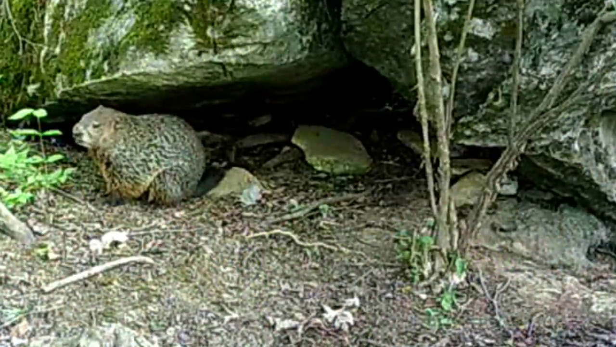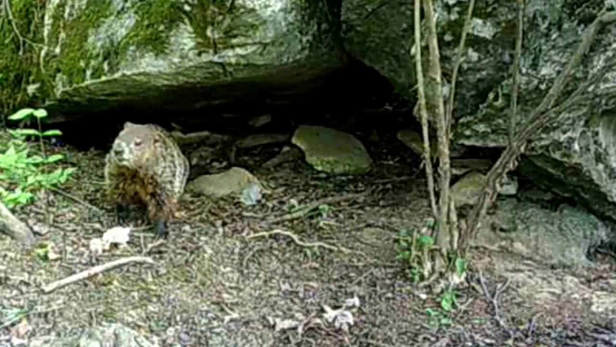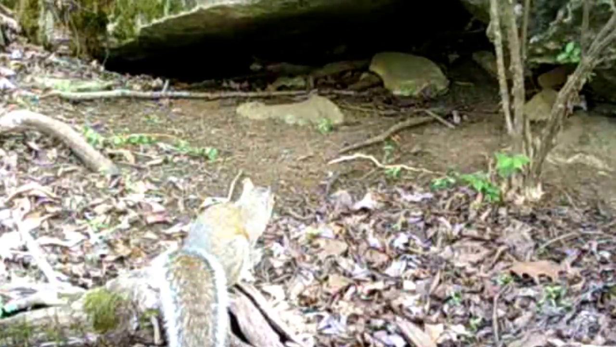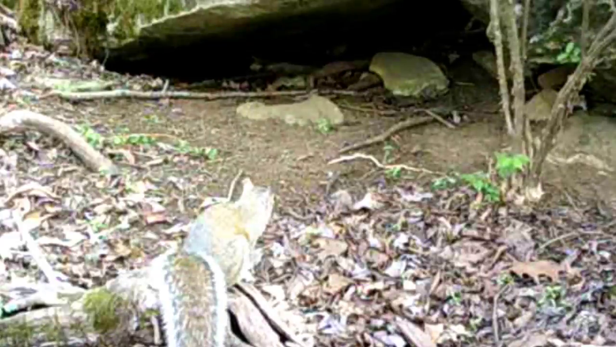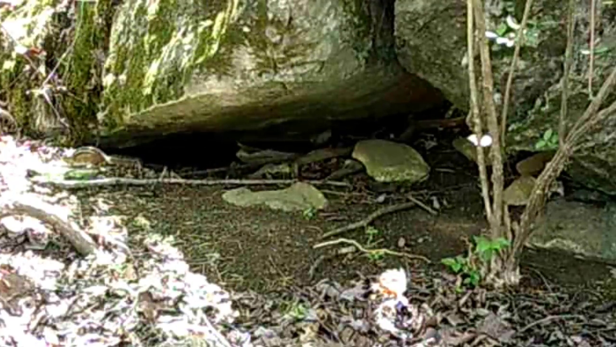Now back at the rock, only filmed one picture of that groundhog. They're not moving around much. I think they're tending to their young in their dens. And of course the old squirrel on the perch, he's watching the rock too. Wonder if they'll come out and play. An old ground squirrel moving through.